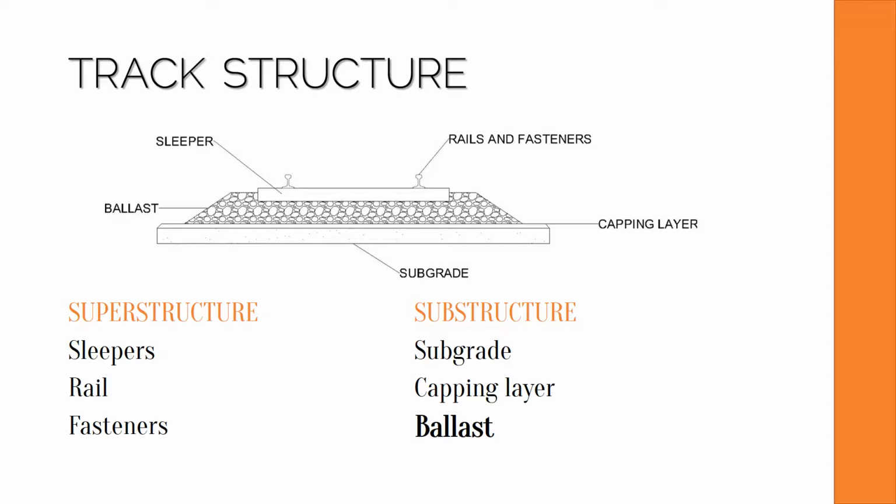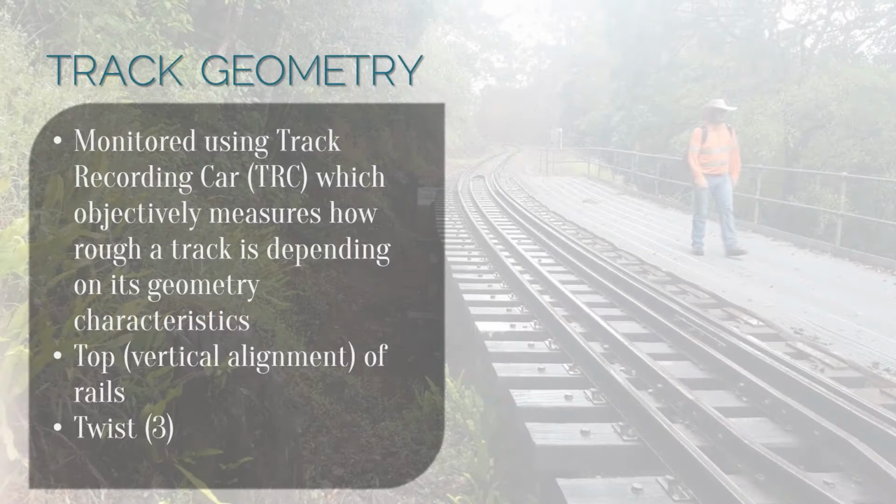The ballast then distributes this load onto the subgrade at a much larger surface area, with the capping layer acting as a separation layer between the ballast and the subgrade. All track elements are working together to facilitate this load transfer. The capacity of the track depends on how they interact. The geometry of a track signifies how tough a track is.